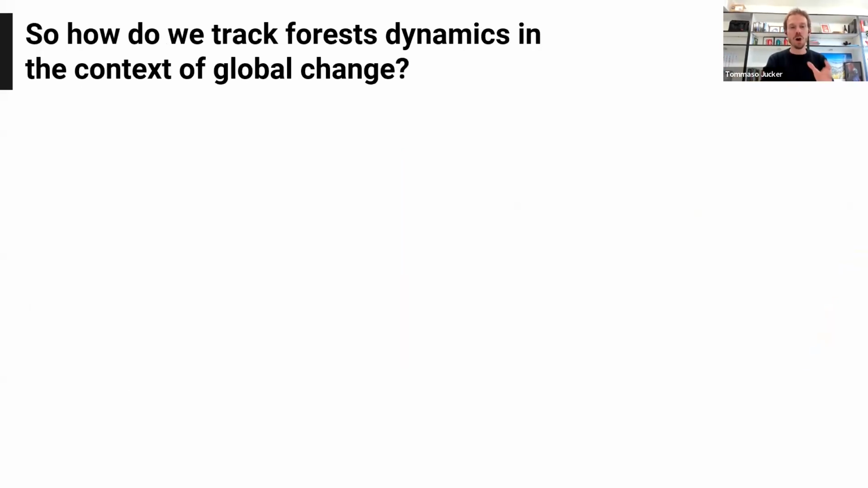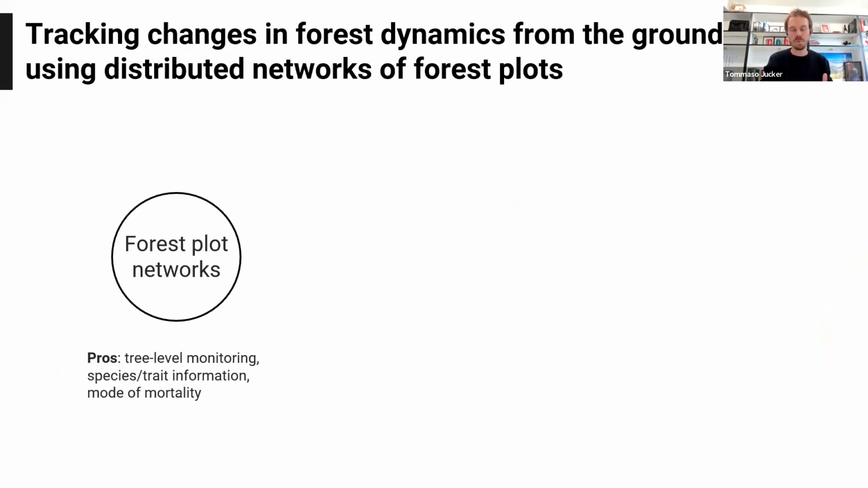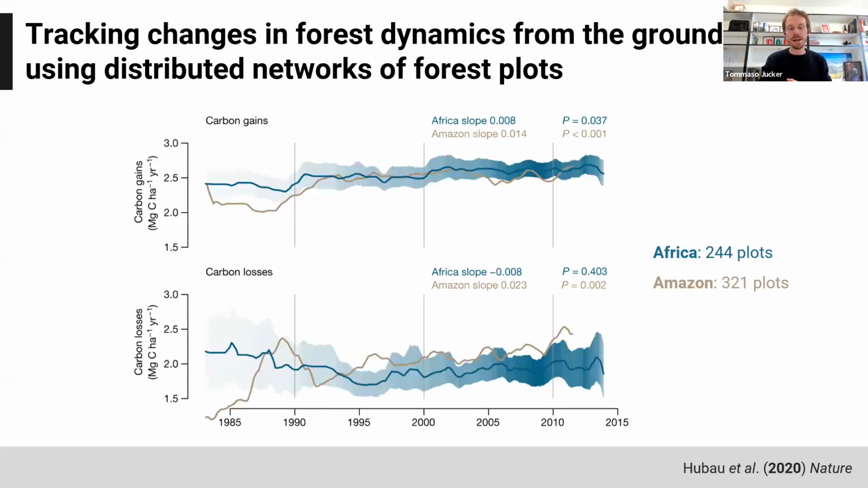Okay, so how do we actually go about tackling the kind of questions that were in this scheme? Traditionally, ecologists have relied on forest plot networks to do this kind of work, and they have some obvious advantages. We're monitoring trees at their actual level. We've got tree-level information. We know something about the species, about their traits. And if we're interested in mortality, we might also be able to gauge some information about how and why trees died in a particular forest.